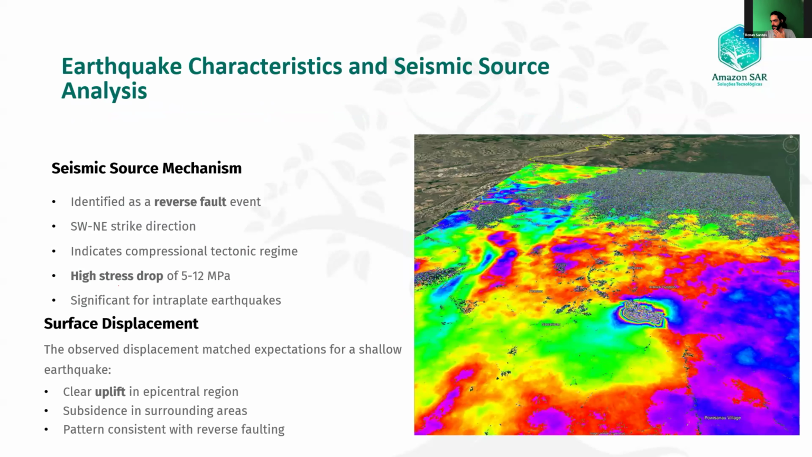The high stress drop, 5 to 12 megapascal, was significant for an intraplate earthquake. And the displacements for a shallow earthquake show a clear uplift in the epicenter region. I think it's lucky.